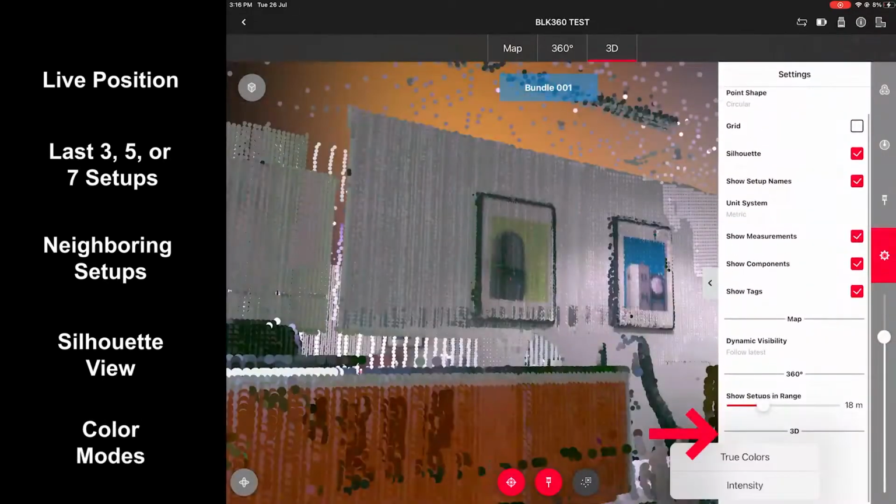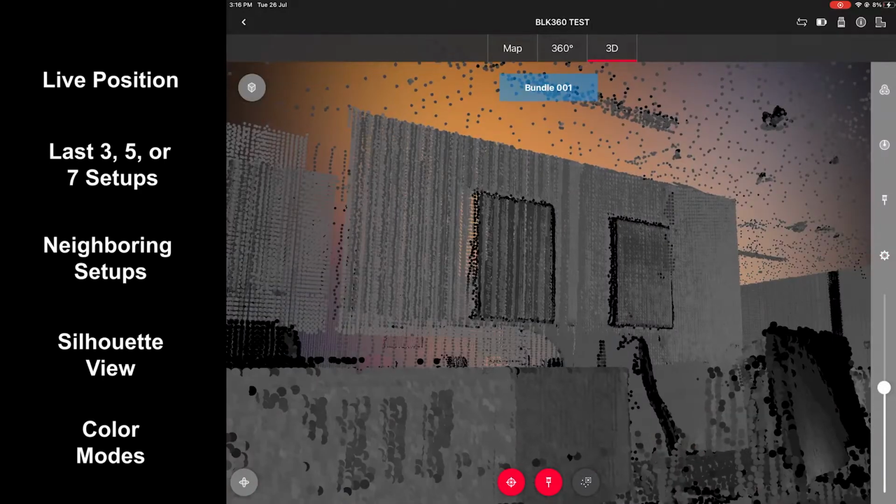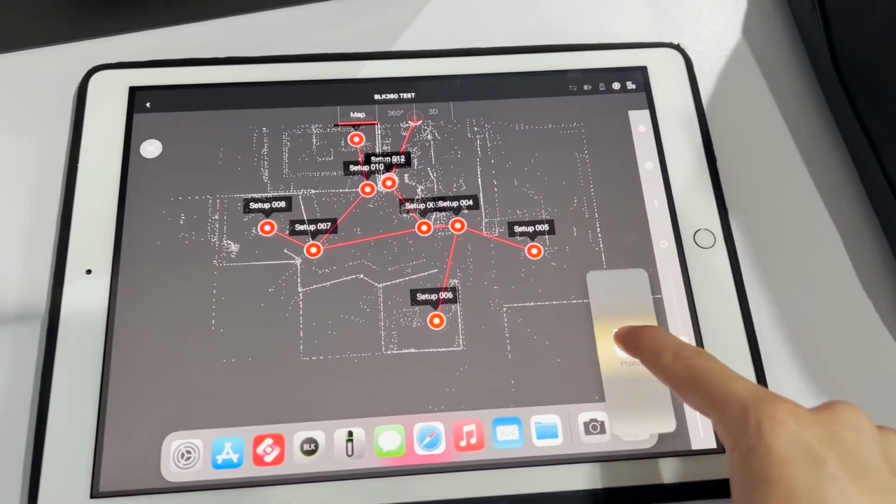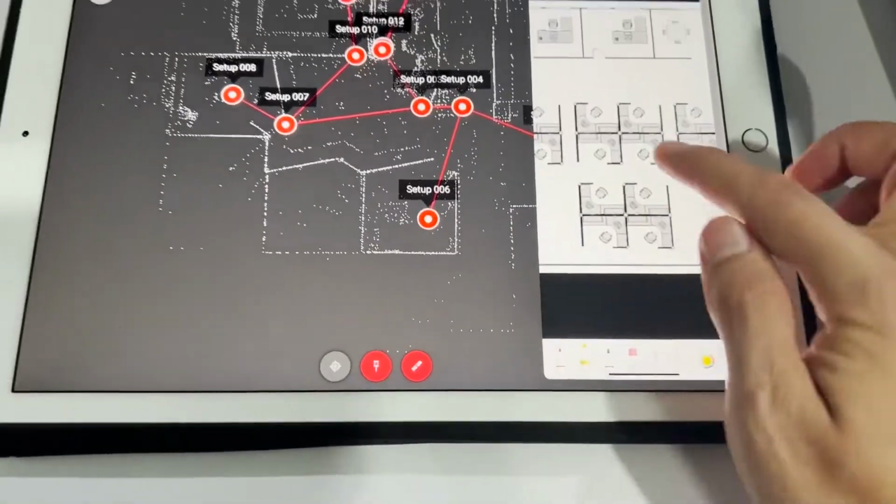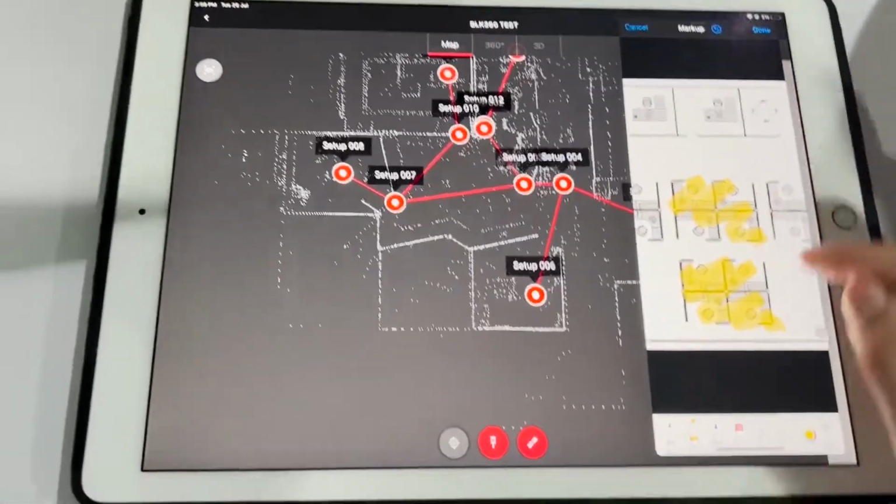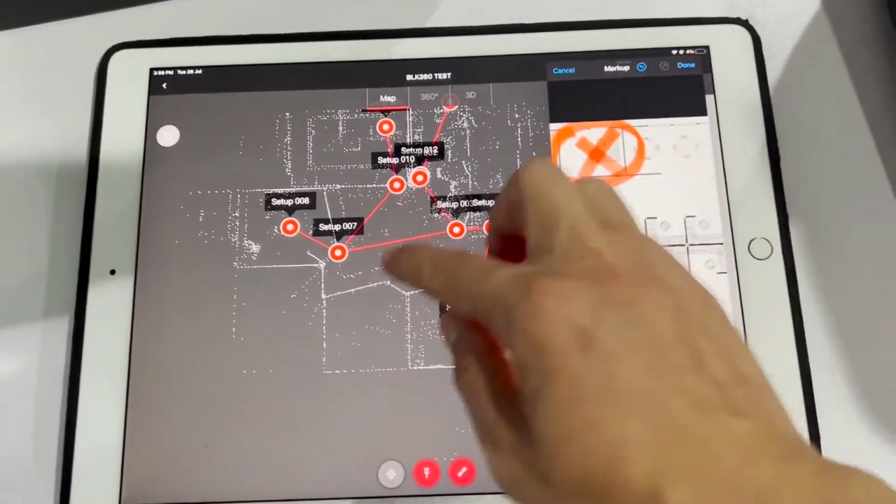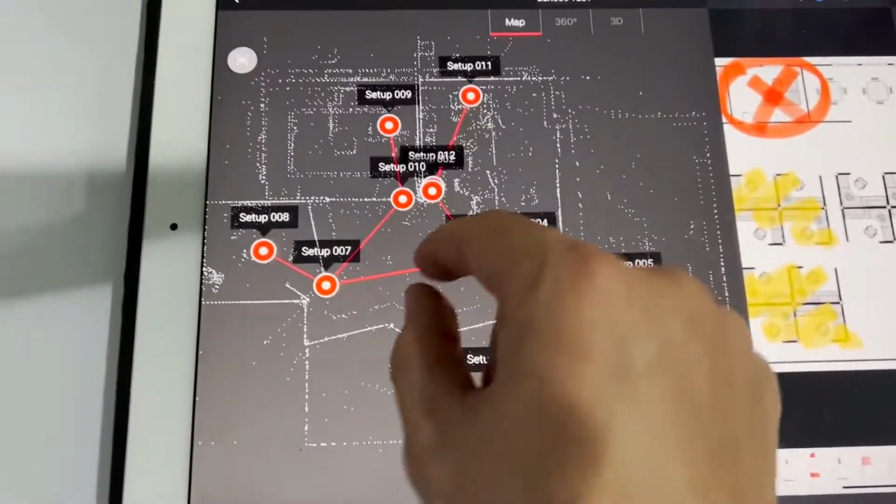Different modes of the color point cloud in the 3D and panoramic views. And split screen mode that allows you to work in different applications at the same time. Using this mode, you could open a 2D plan on one side of the window and keep the FIELD 360 application on another side of the window and mark scanned areas.